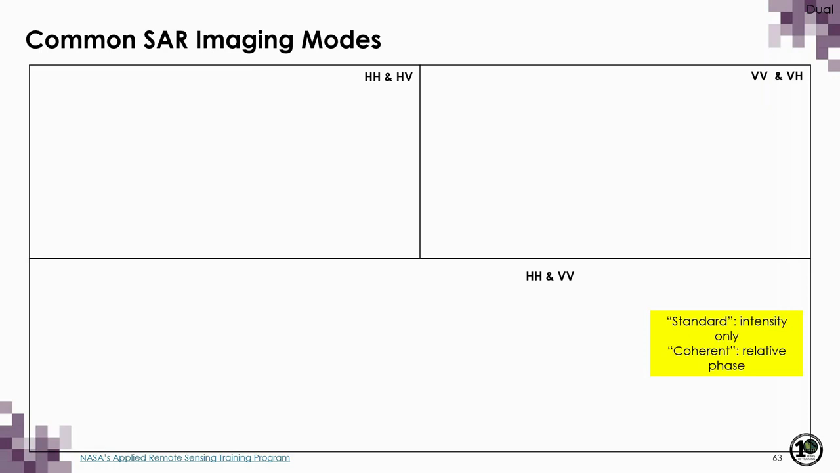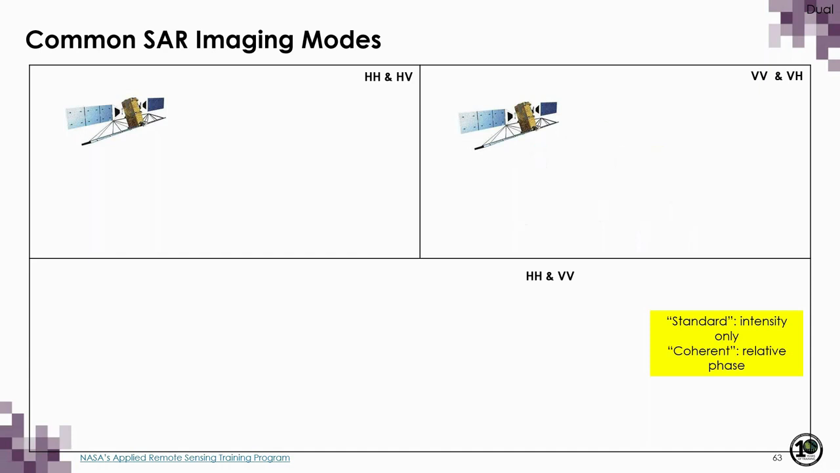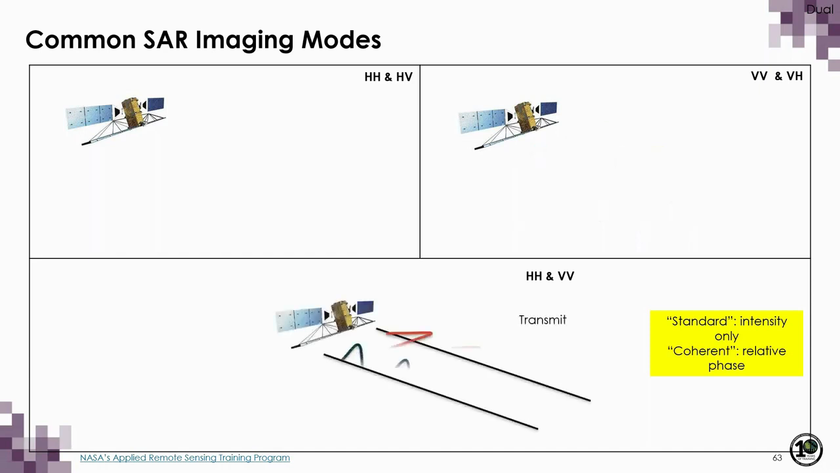So there are only 3 combinations possible with dual polarized SAR sensors, including HH and HV, where linear horizontal is transmitted and both linear horizontal and linear vertical are received. There is also VV and VH, where linear vertical is transmitted and both linear horizontal and linear vertical are received. And then we have HH and VV, where both linear horizontal and linear vertical are transmitted and both are also received.